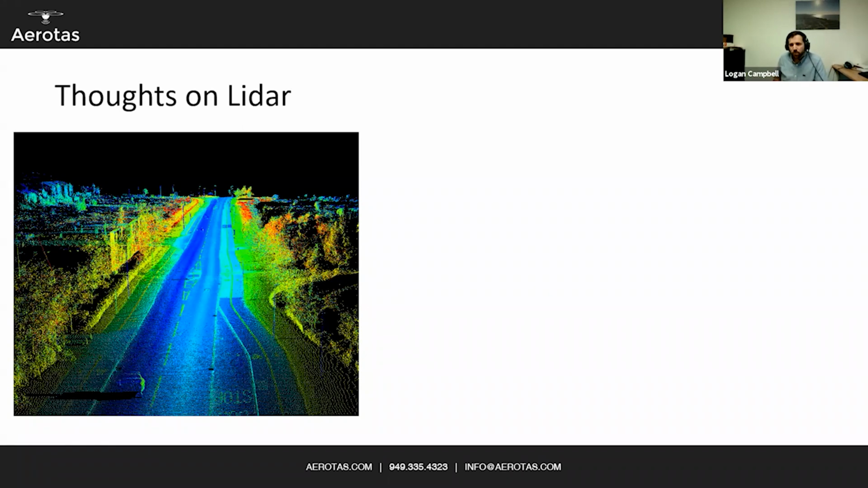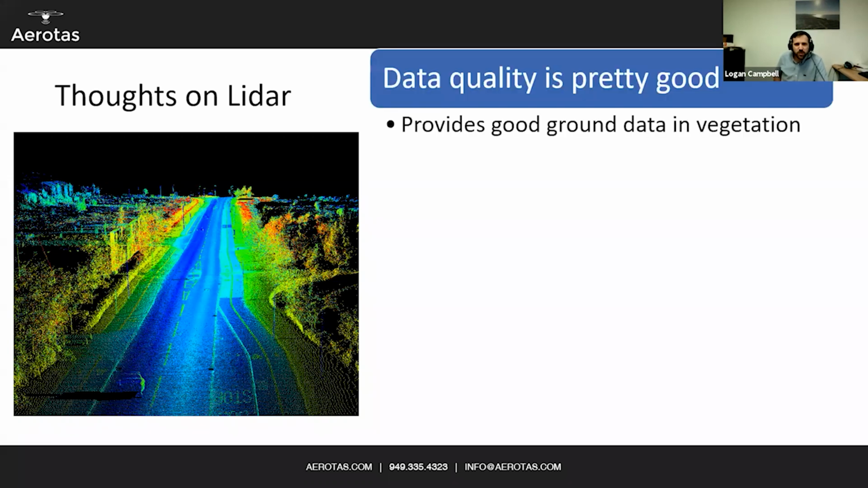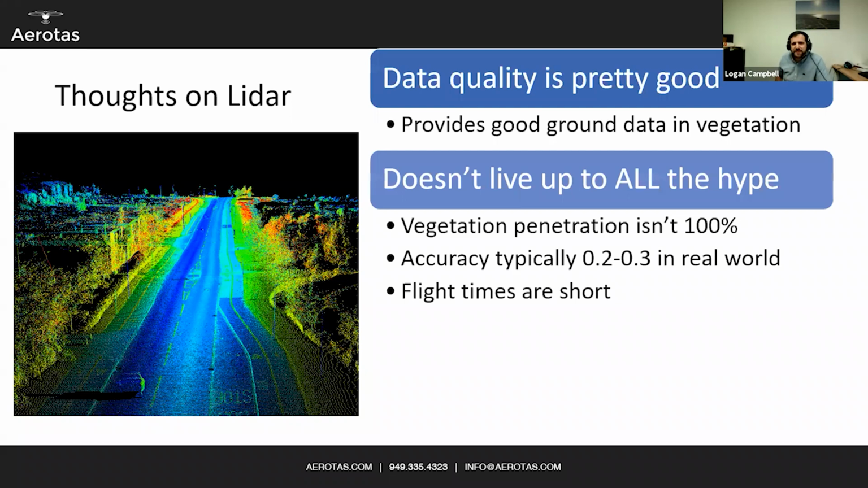LiDAR? Well, for starters, the data quality is pretty good. LiDAR gives very good ground data, particularly in vegetation. So for those asking, can LiDAR do that? Is LiDAR good enough for surveying? Yes, data quality wise, it absolutely is. However, it doesn't live up to all of the hype.